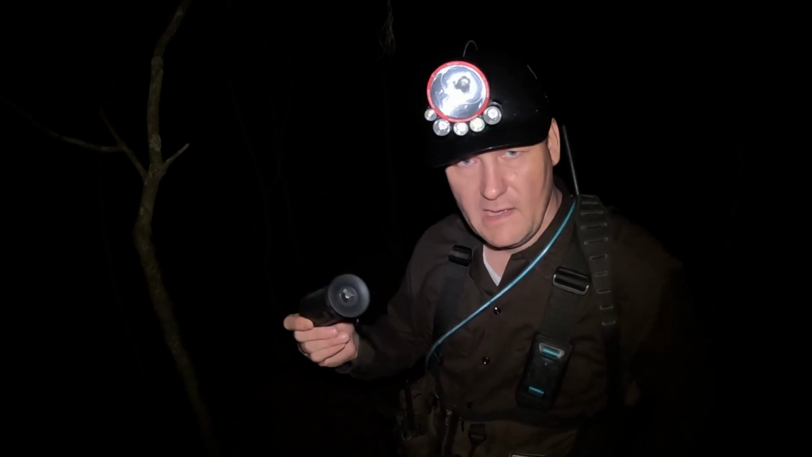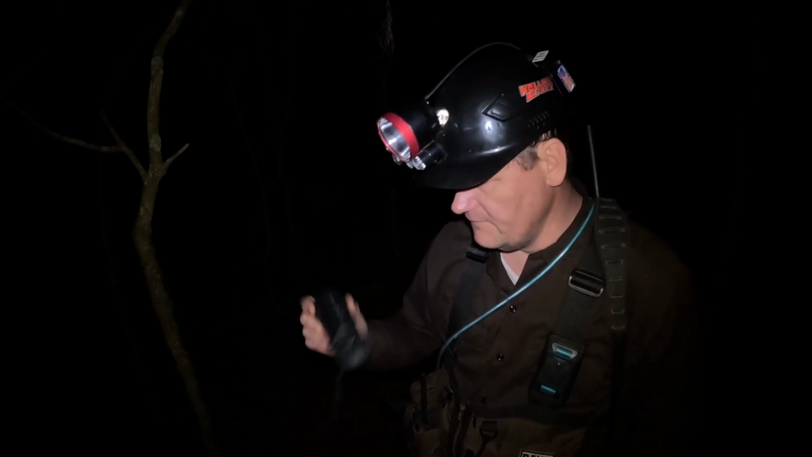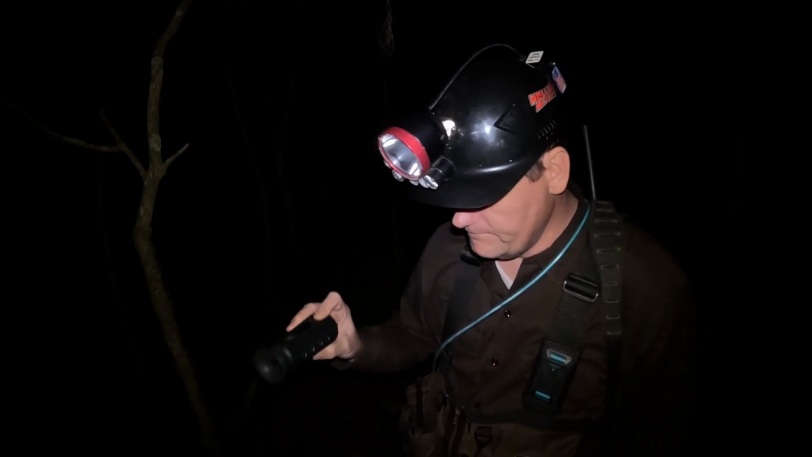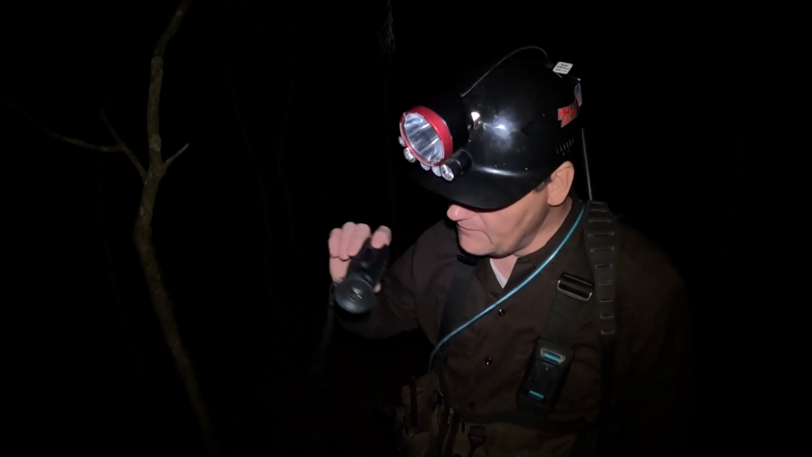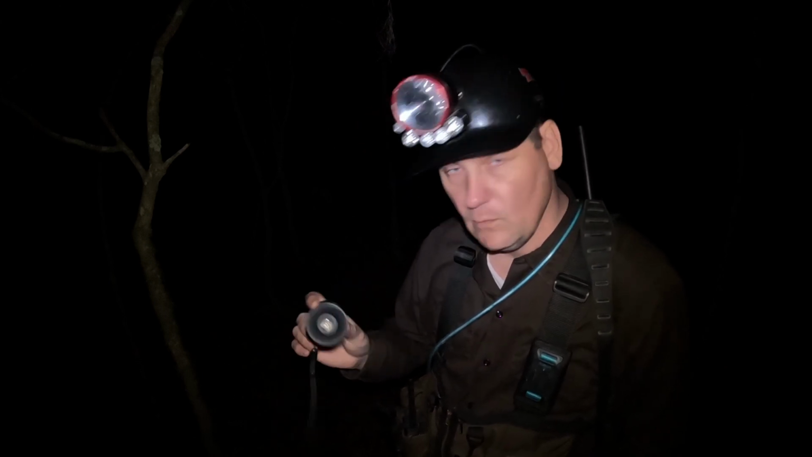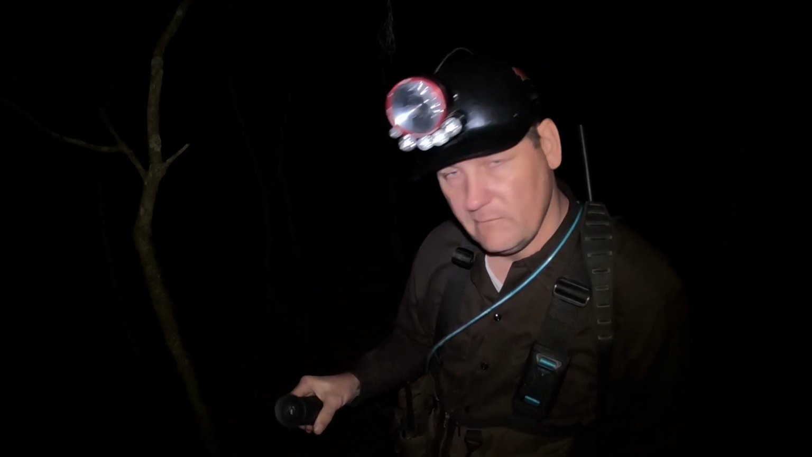I originally had the 10x256 and I liked it, but the field of view is a little bigger on this one, plus it's a 384 resolution, so it's a little clearer. You can tell a little bit more about what you're looking at, which helps pick those coons out on top of those limbs. Now, this is a pricey tool. It's not cheap. It's about $1,200.